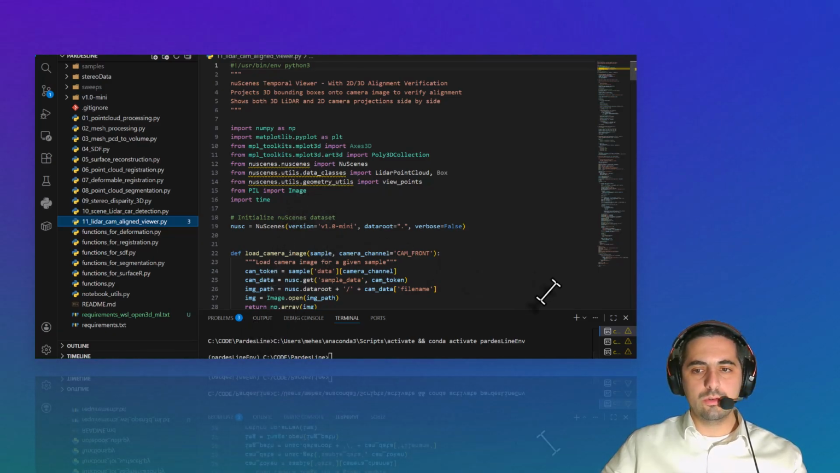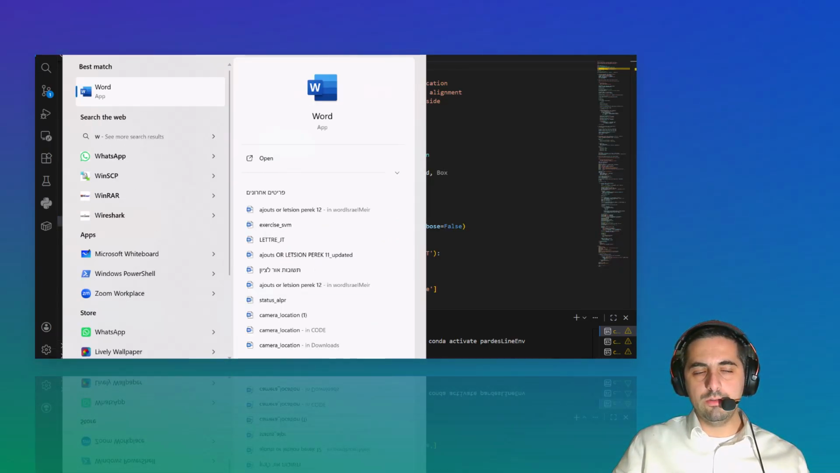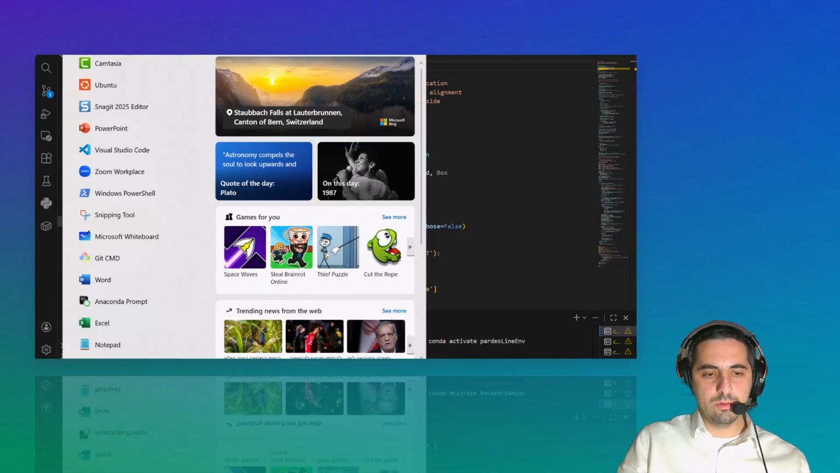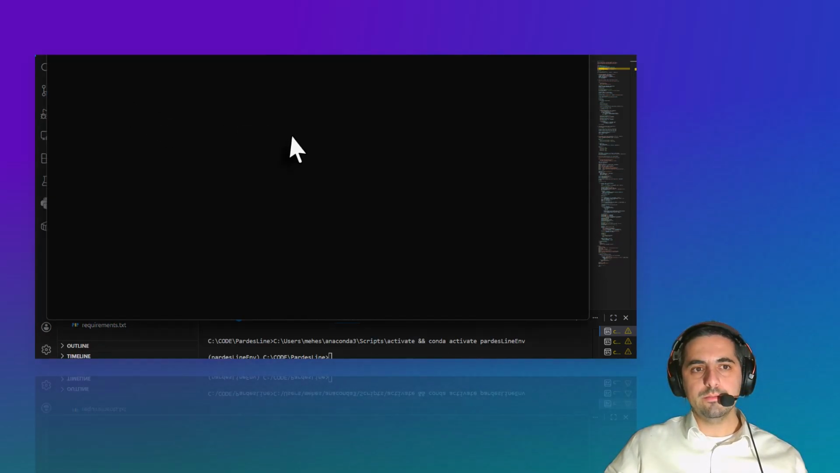What I want to do with you first is to install things using Ubuntu. If you are working with Windows, you first need to install WSL. WSL installs the dependencies for Linux inside your laptop, and then you will be able to have, for example, Ubuntu. When you have installed WSL, you also need to install the dependencies of Ubuntu, and then you can open Ubuntu. So let's open it.